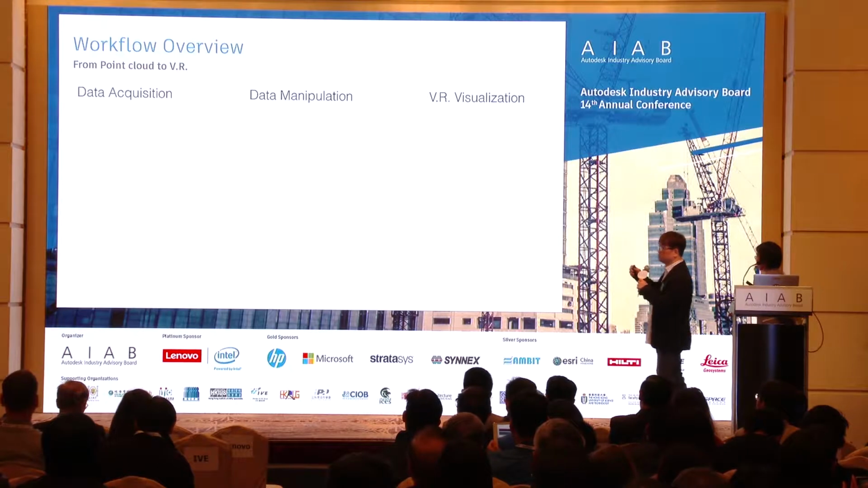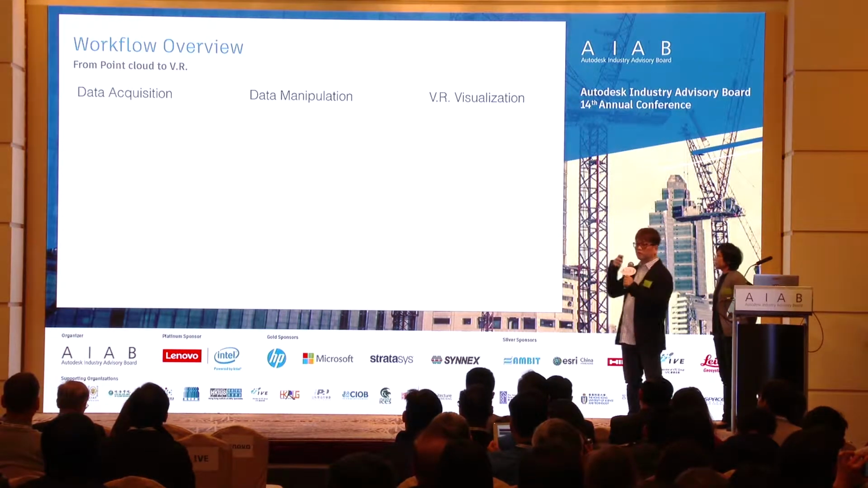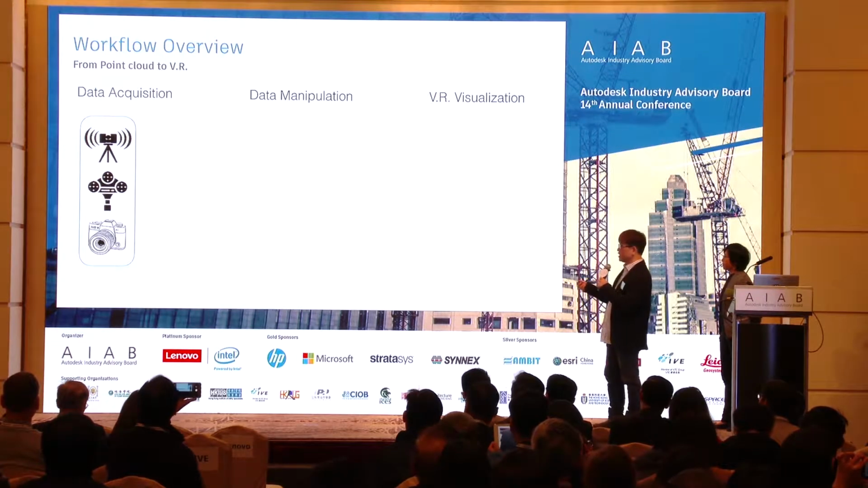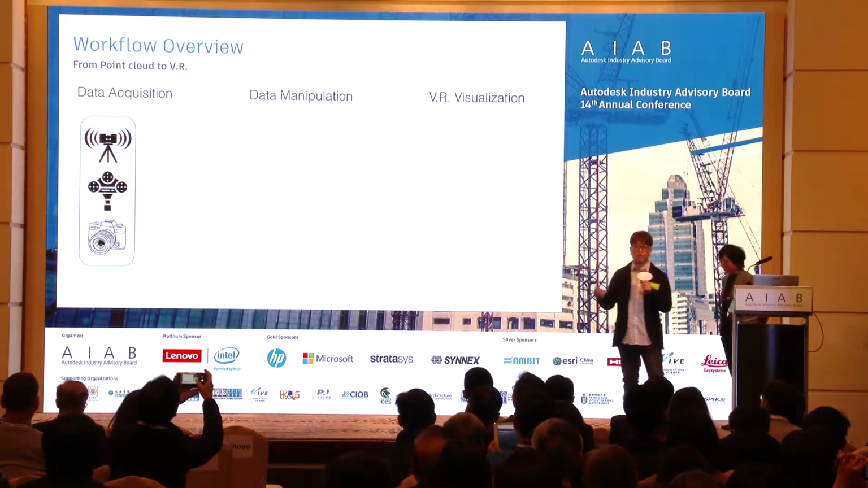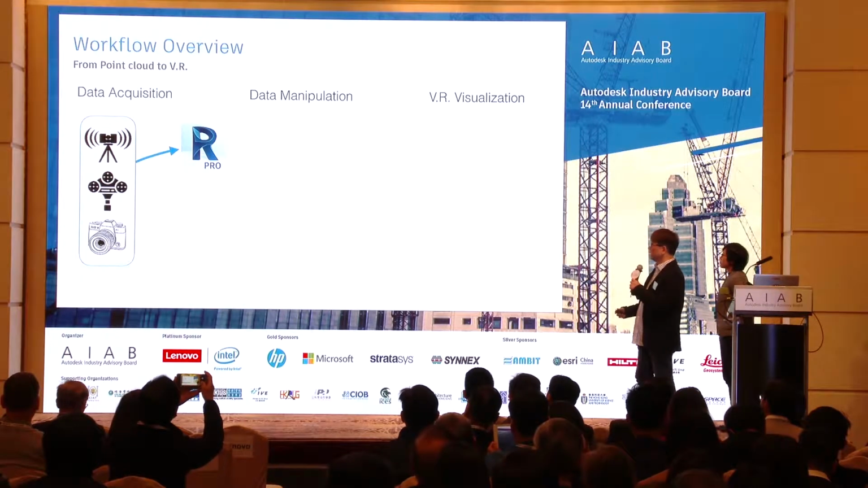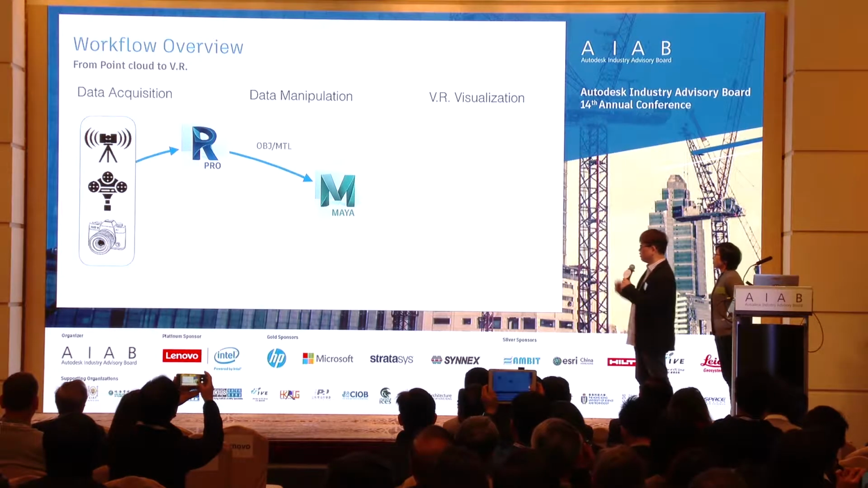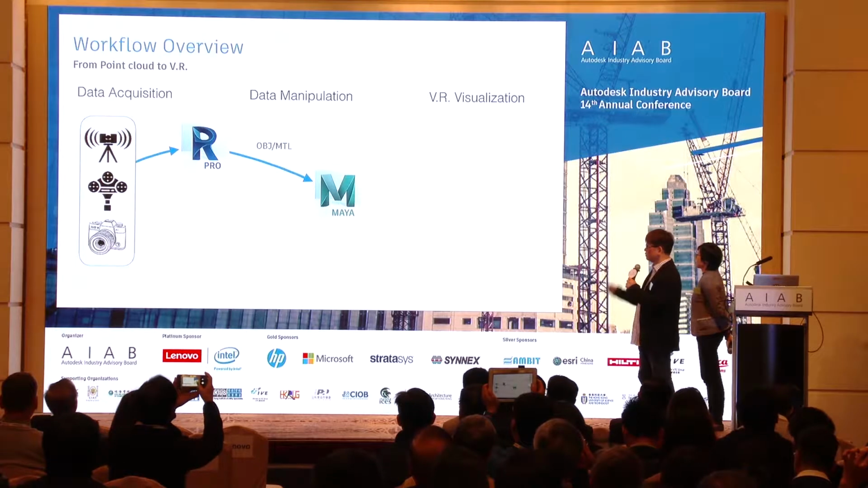First of all, we will acquire data, manage the data, and then visualize the data. We have all kinds of scanning, like laser scan or handheld scan, or using photos to create models. And we have a great tool, Recap, and also an amazing Maya, our flagship product in M&E. And then you can send a model to Maya with Recap.